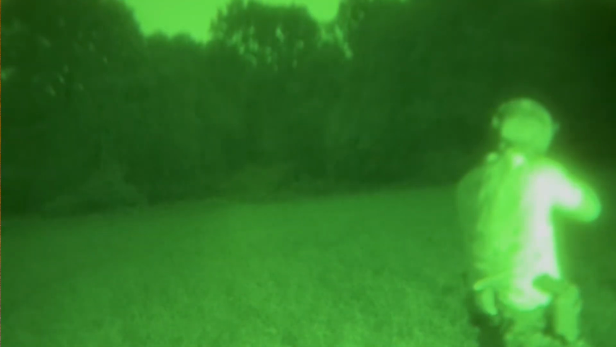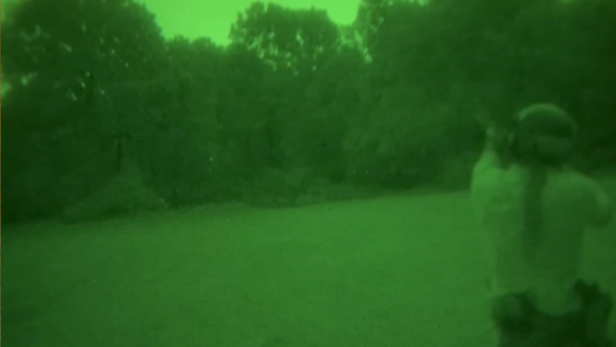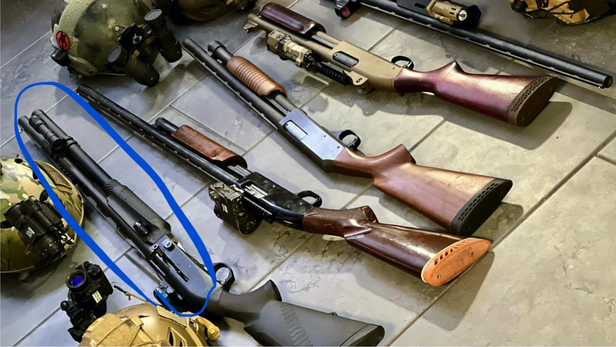What he did with his dual tube NODs was he focused one tube on the bead of his shotgun and the other tube at infinity. So he was watching the front of his shotgun with his right eye, and his left eye was focusing out on the clays. And I thought there's no way this is ever gonna work. And sure enough, his hit ratio was very impressive. 6 for 6.